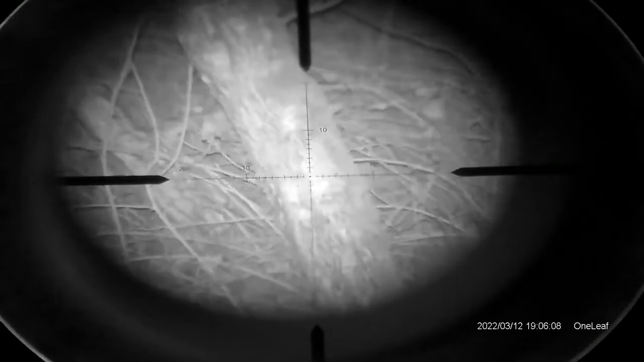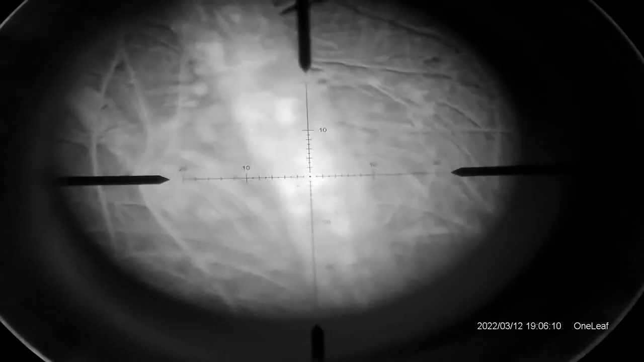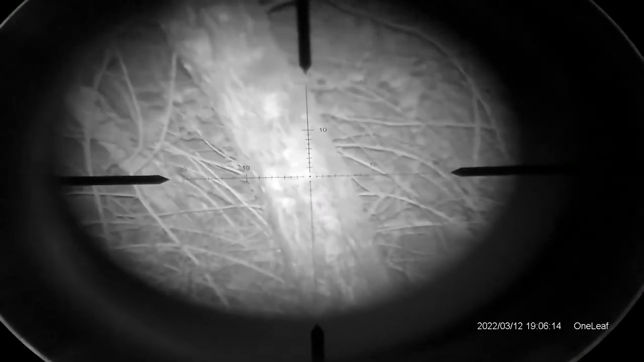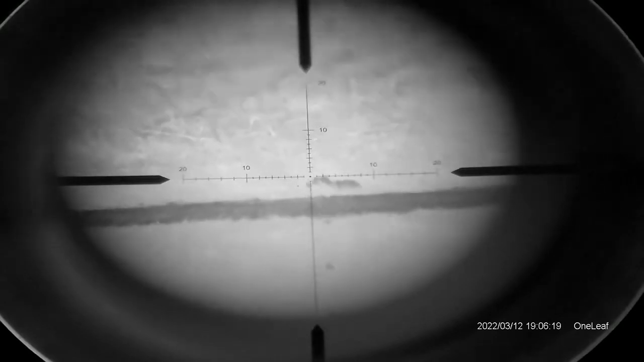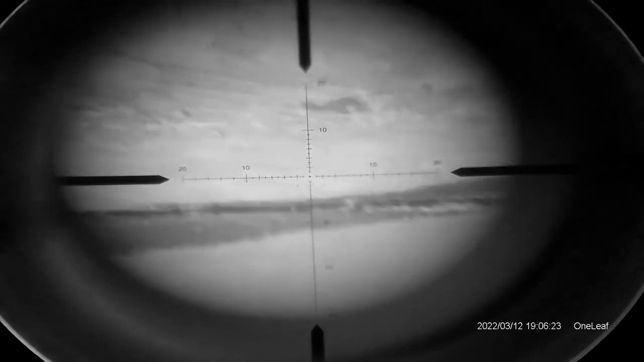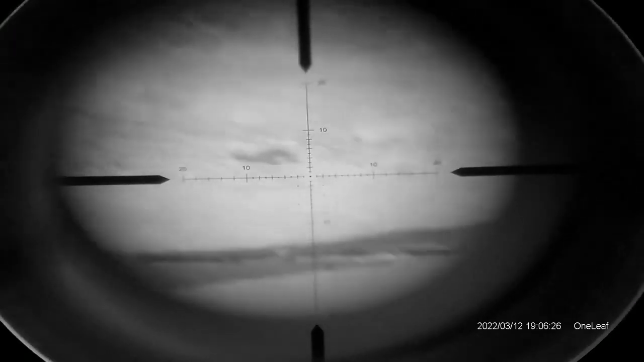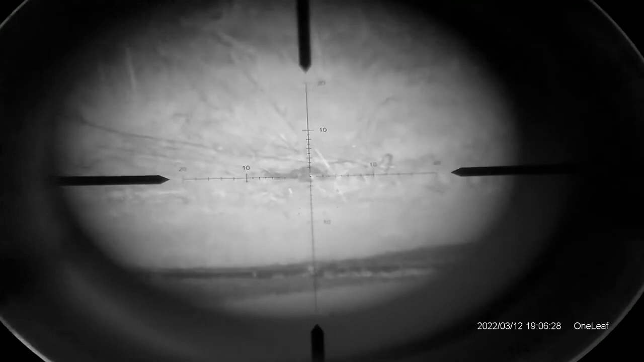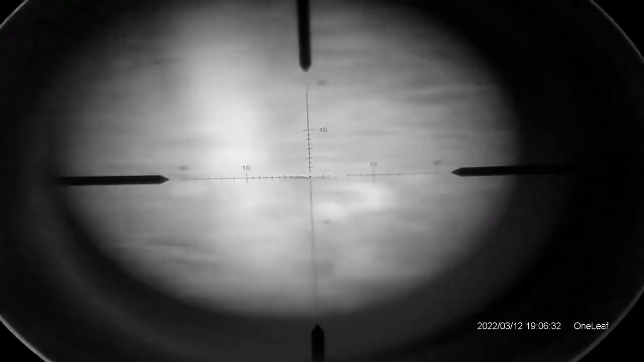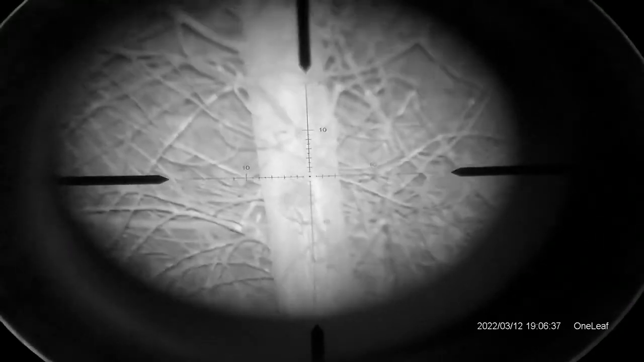Now this tree was about 55 to 60 yards away, a good 60 yards away if I remember rightly, so you can get a good idea about the sort of footage that you can get and how well this IR works, and you'll see that a bit later as well. That path is about 50 yards, and then it goes up a bank and you can see all the brambles in the trees, and when it goes in and out of focus, that's me playing around with the scope focus, just trying to get a good image.